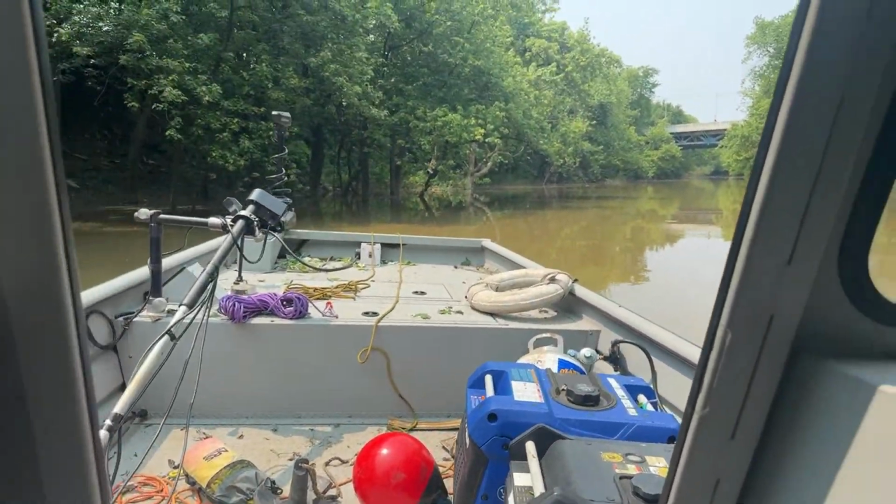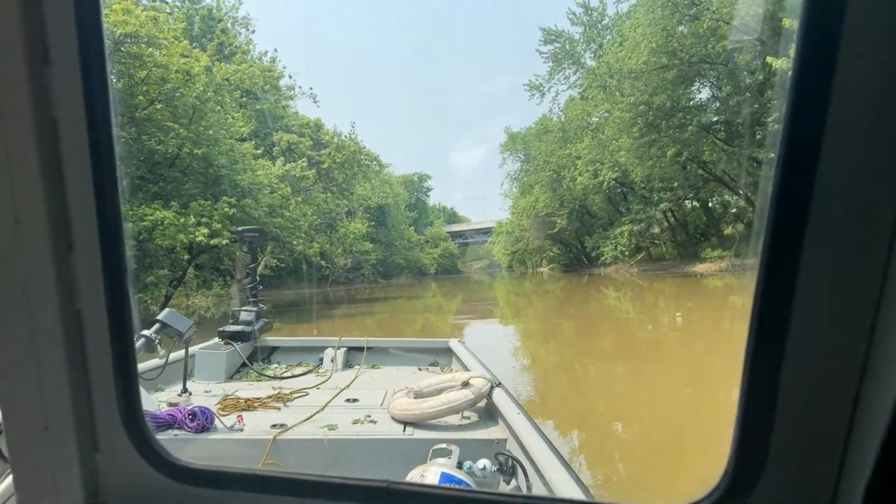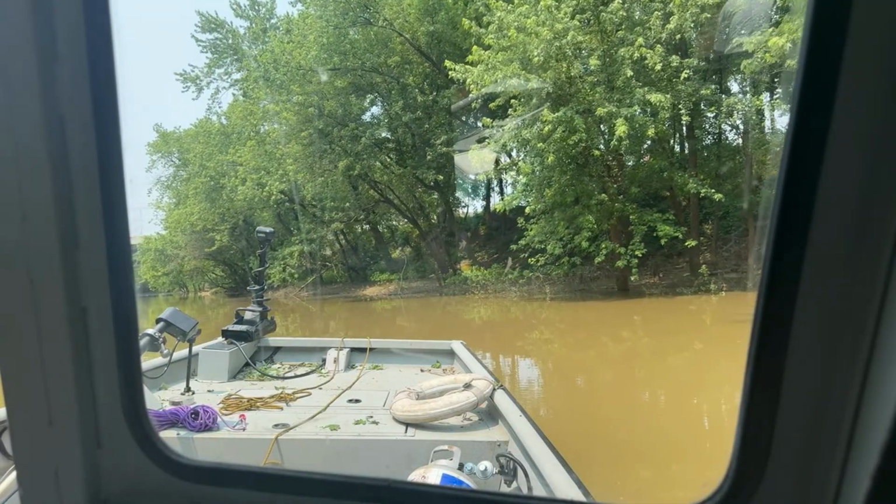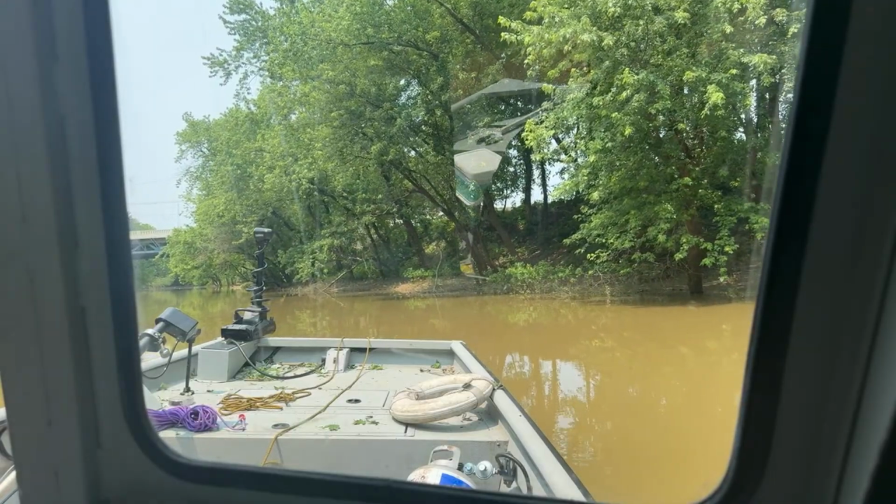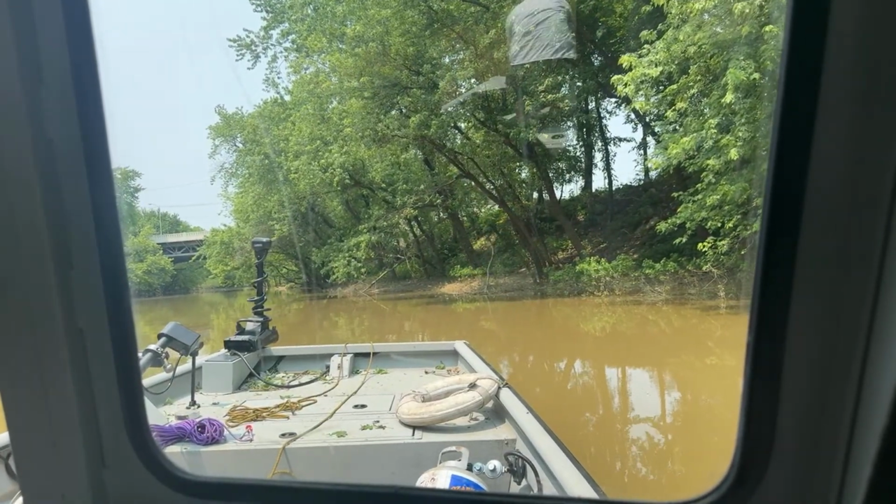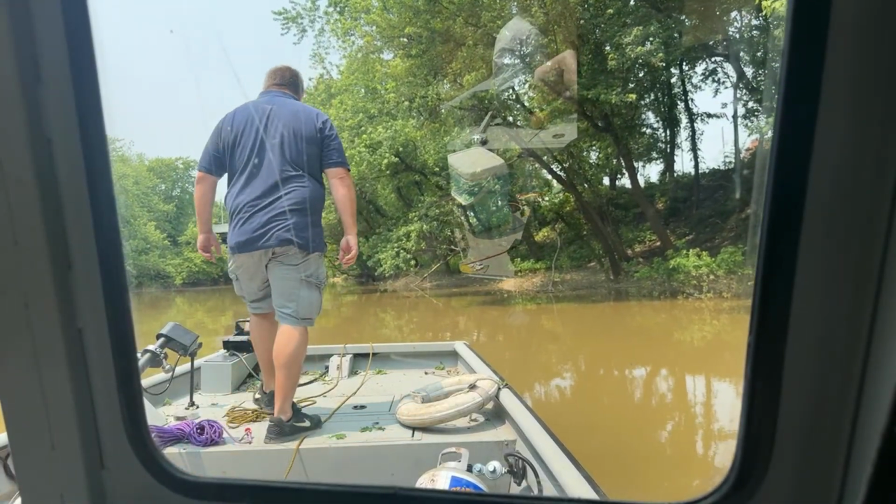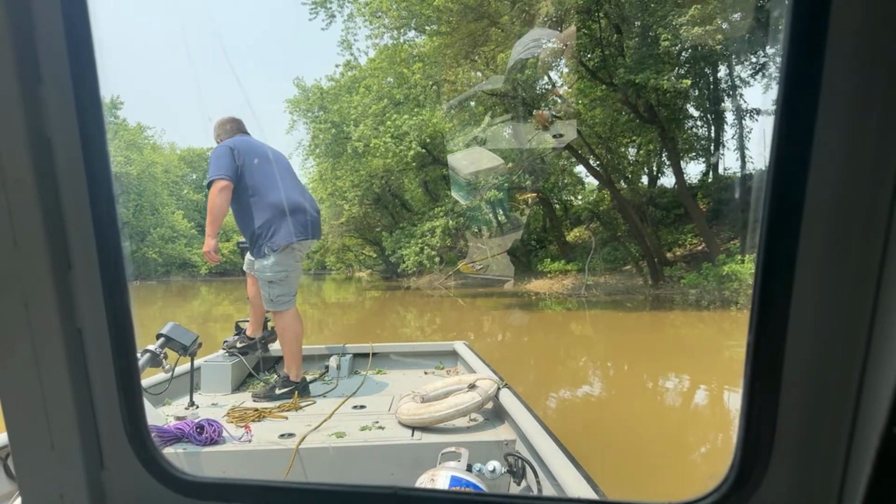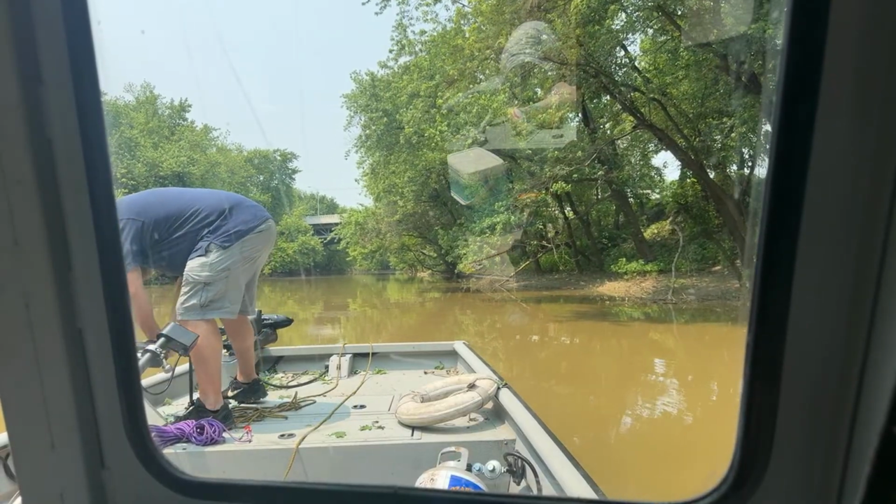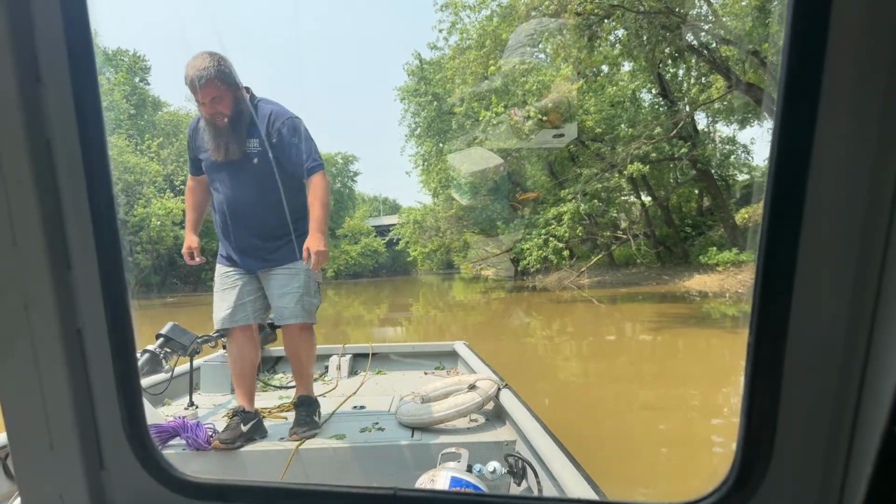I'm going to drive. All right, here we go. Okay. Now I'm going to put the trolling motor up. Oh, come on. She said, well, at least there's one brain in the boat. Hey, I'm pretty smart.